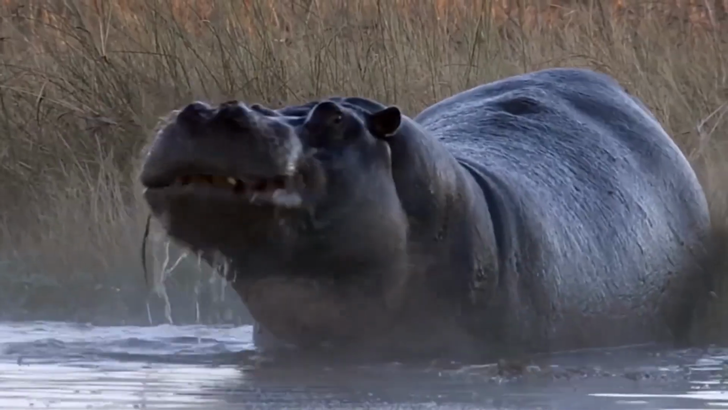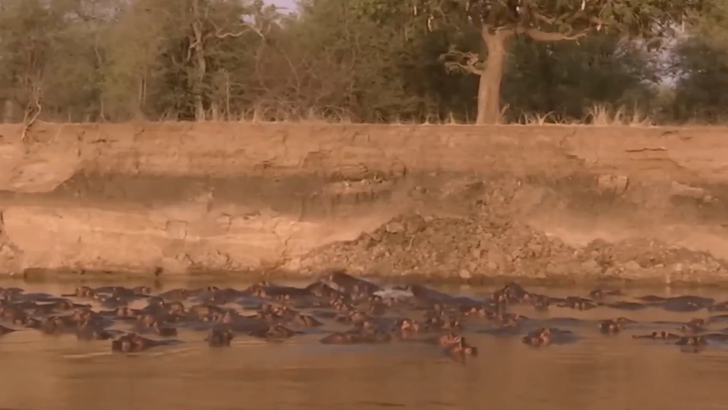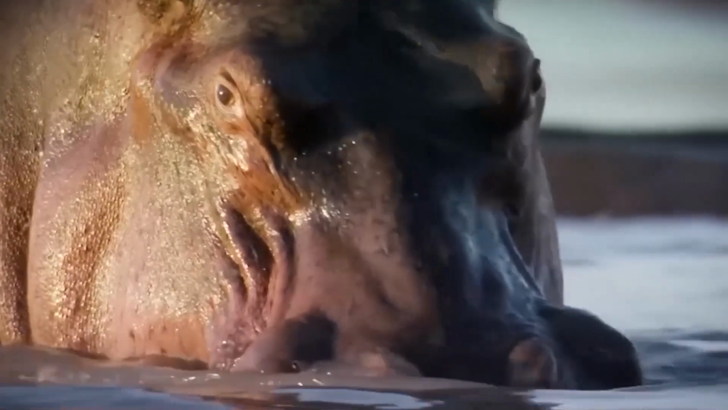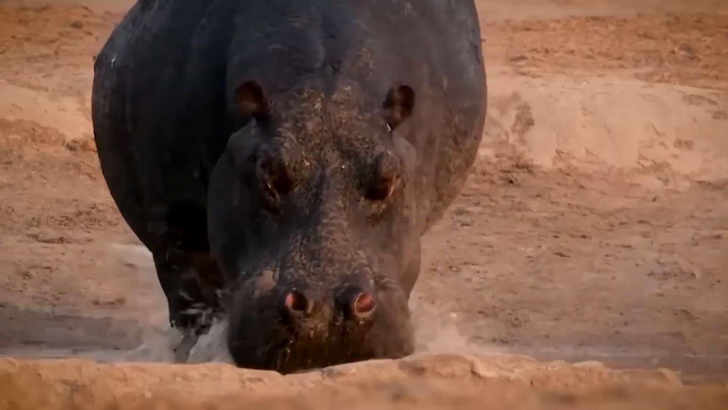Yet they remain shrouded in mystery. How can something so seemingly gentle be so deadly? Perhaps it is their ancient lineage, tracing back to a time when dinosaurs roamed the earth. Or maybe it is simply their fierce determination to protect their territory at all costs. Whatever the reason, one thing is certain: never underestimate the deadly nature of a hippopotamus.